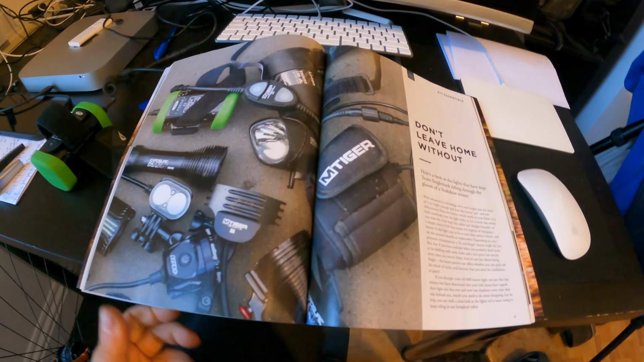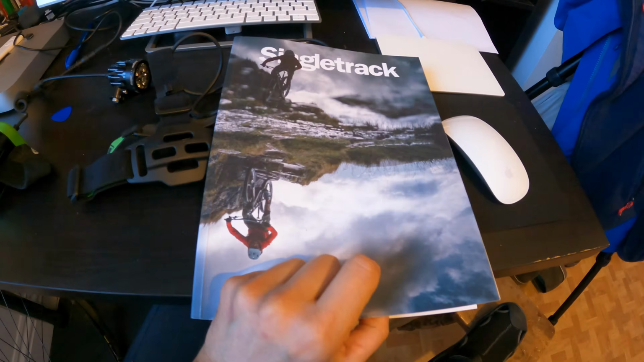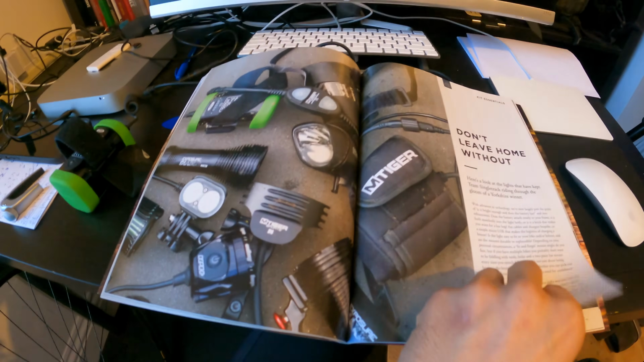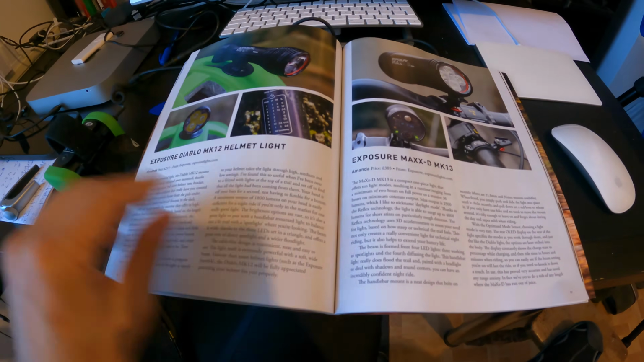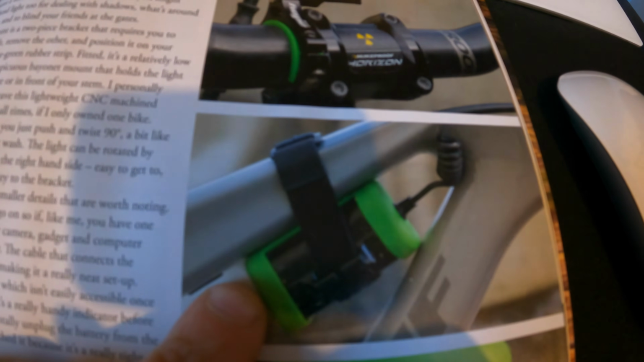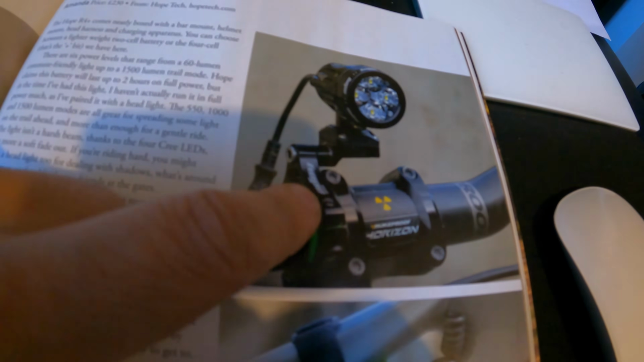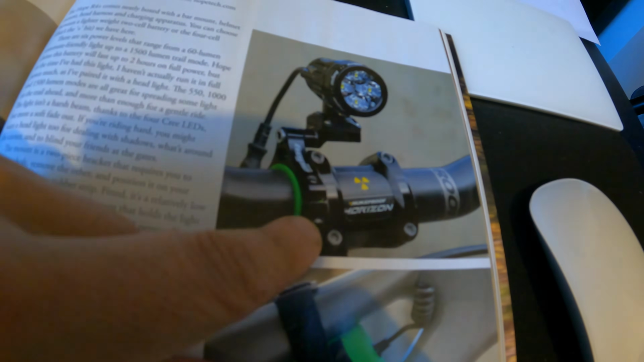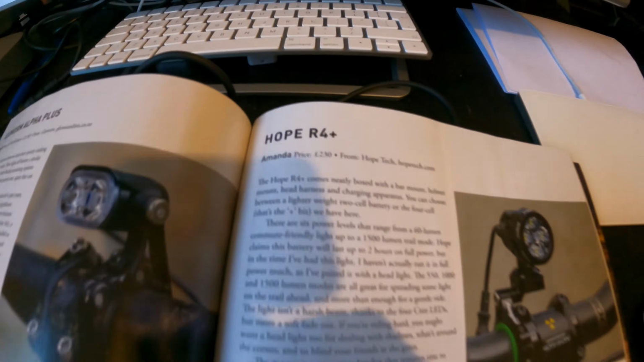So there is a review in the last Singletrack magazine that I got on bike lights for riding at night. You can see my Hope one is there as well, and it's a good write-up, gives you some good advice about lights. And this is where you could mount the battery, and again you can see that they're using the short cable to do that. Here you've got a good picture of the mount. It's on my bike outside at the moment, so you'll get to see that later on for real. But again, they're using the 4 LED Hope R4 Plus.